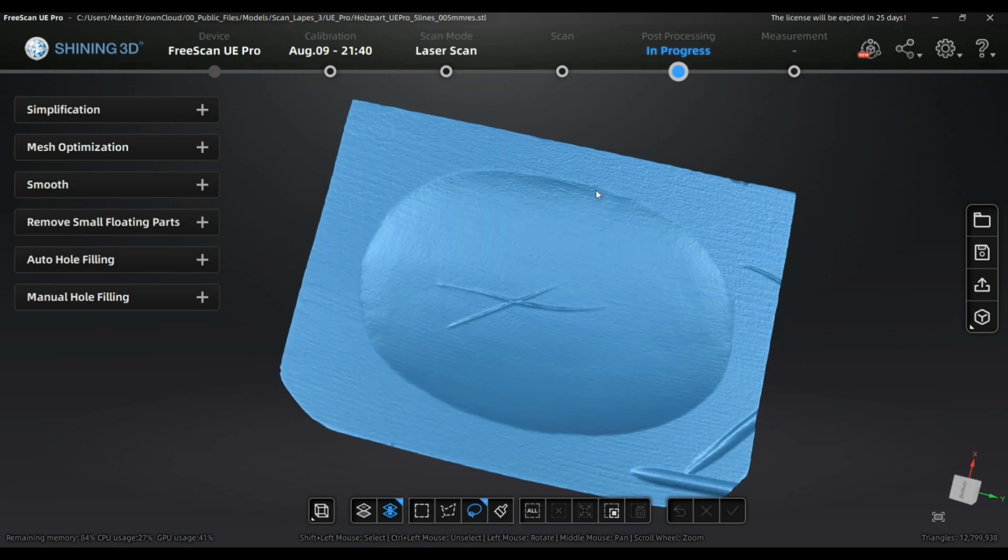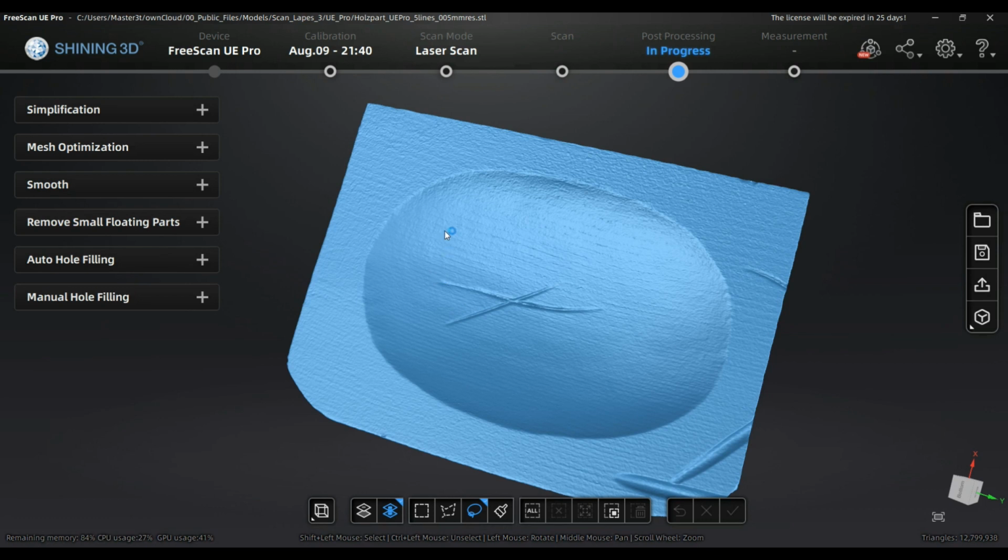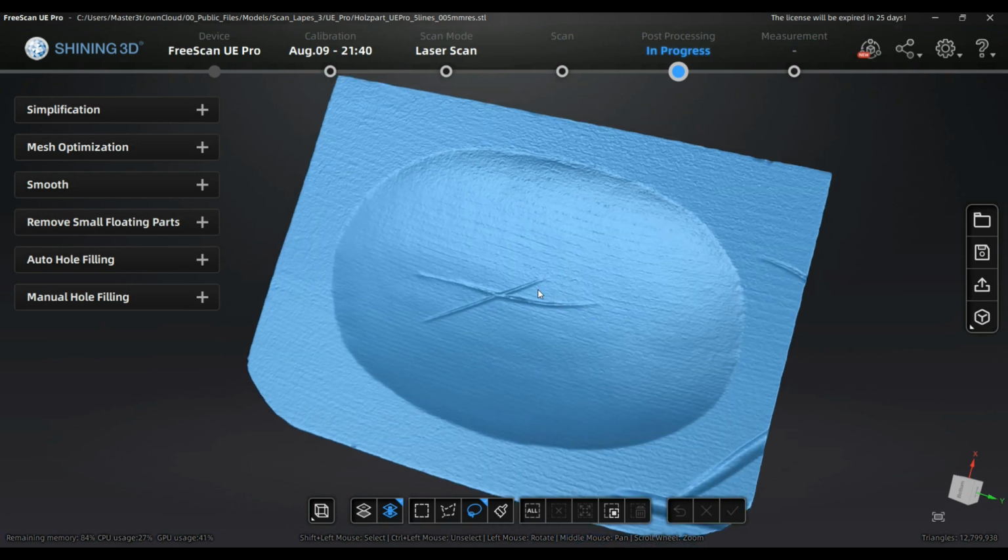So it's a big step forward. You will be able to see even the wood structure in the growing direction, and you see small details.